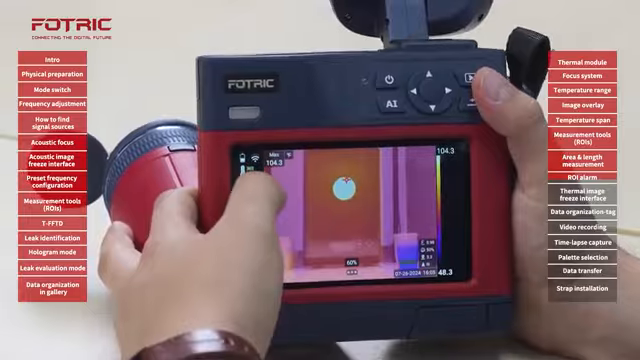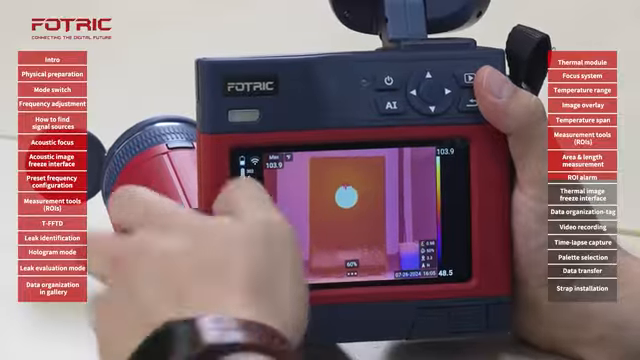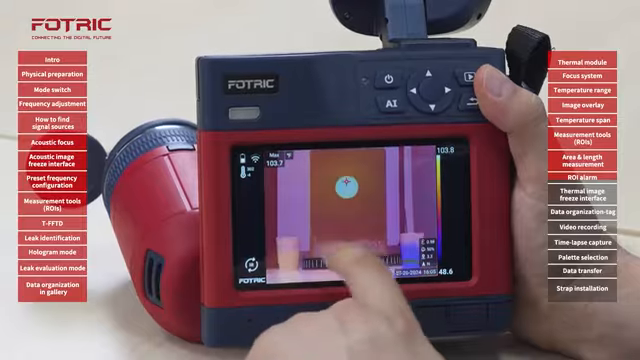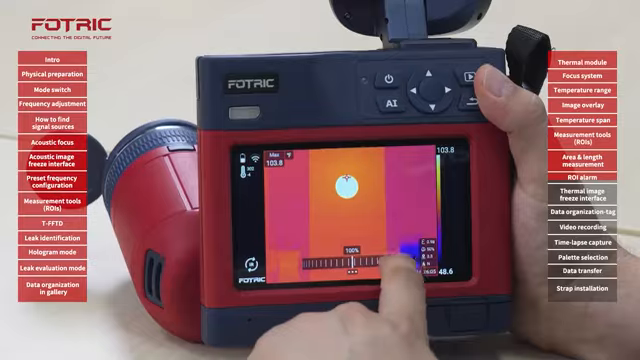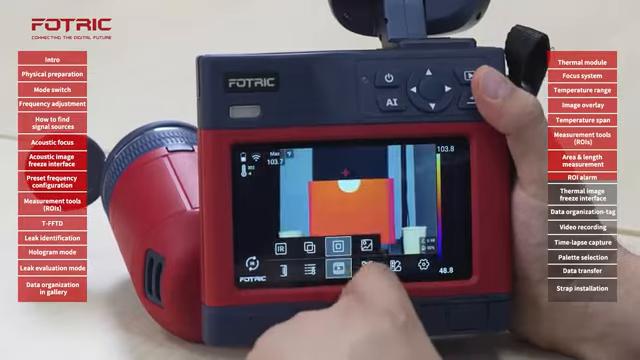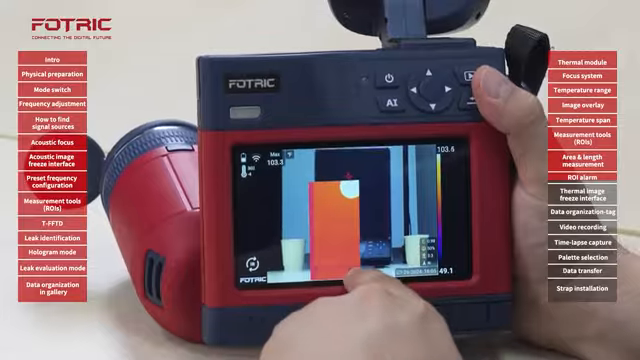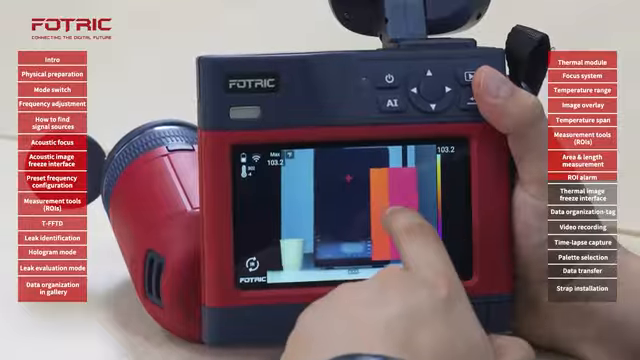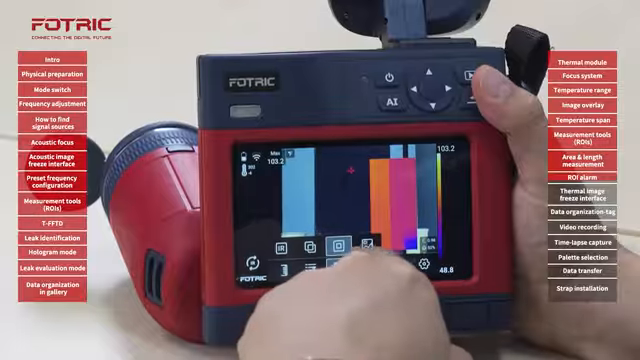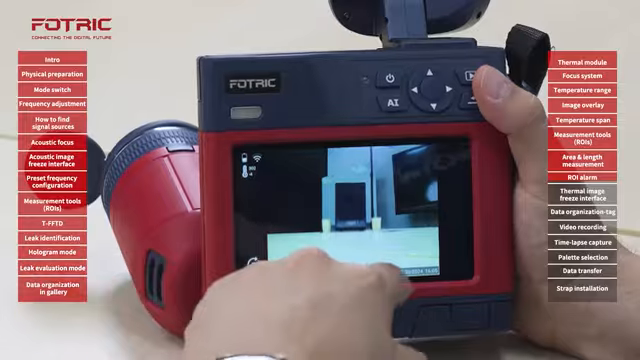For blending to work properly, I need to make sure to focus the camera at the given distance of interest. I can tap on the 60% and adjust the level of transparency that I want for my image. I can also change to picture-in-picture, adjust the shape, size, and position of that specific area. Or I can simply open the digital picture for a wider view.